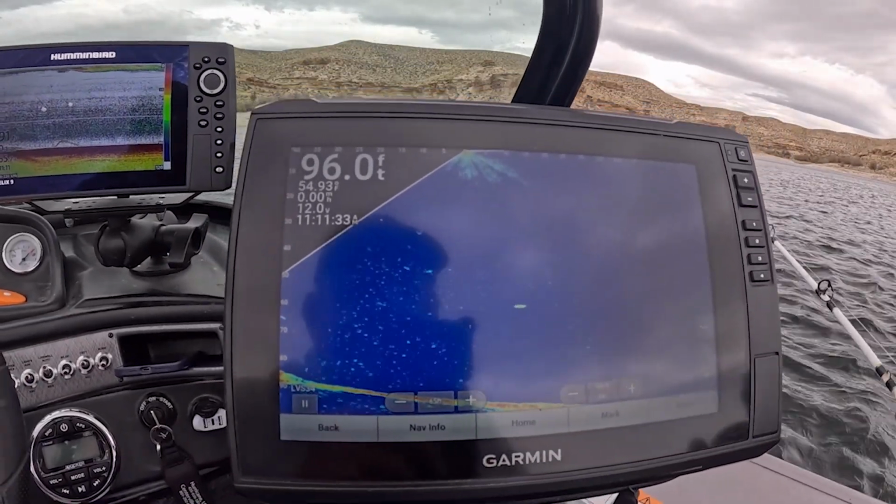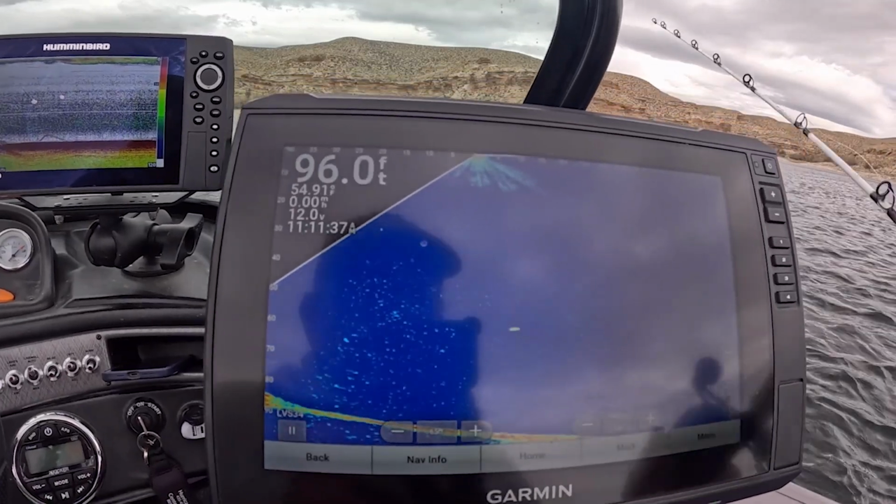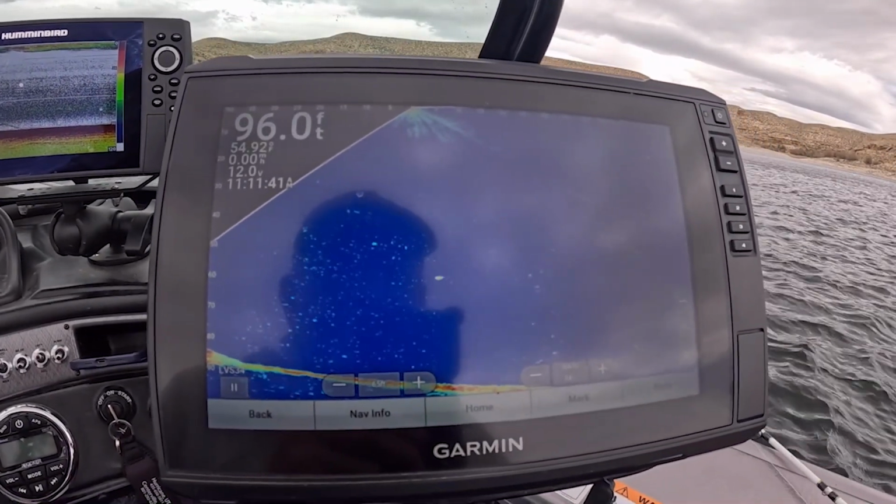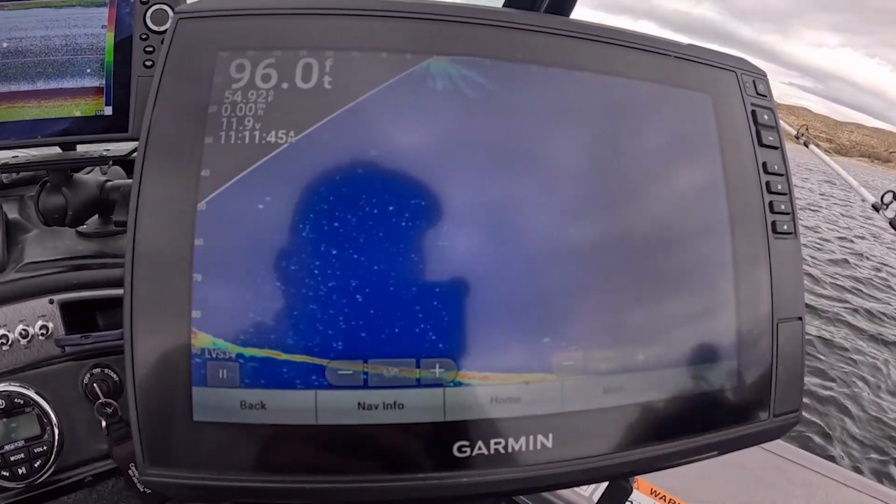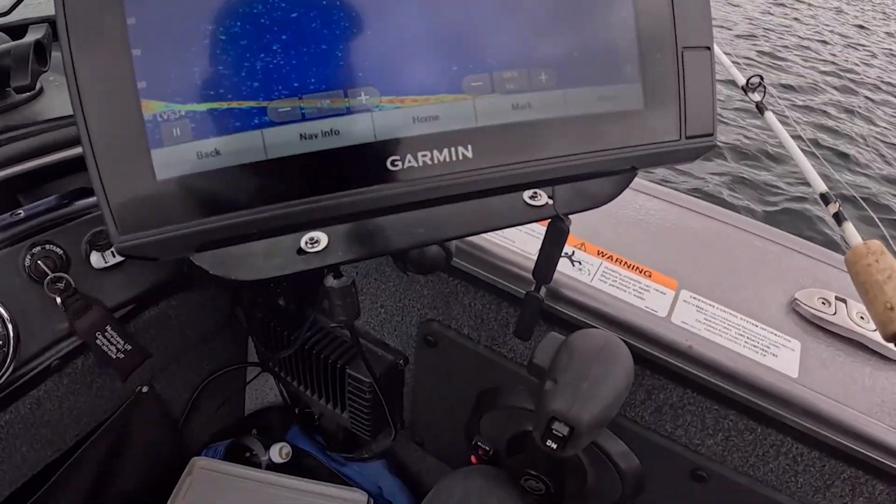Notice I've got 2 fish in 60 feet of water here, and I've got a couple of fish that were a little bit shallower than where I was. So if I don't have anything else to fish for, hey, I'll drop down to this 60 feet if I need to. So if that fish keeps coming down, I'll just keep going.